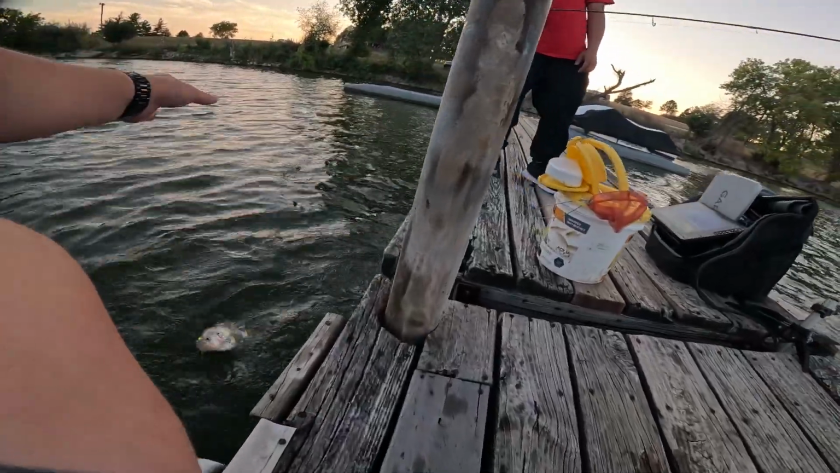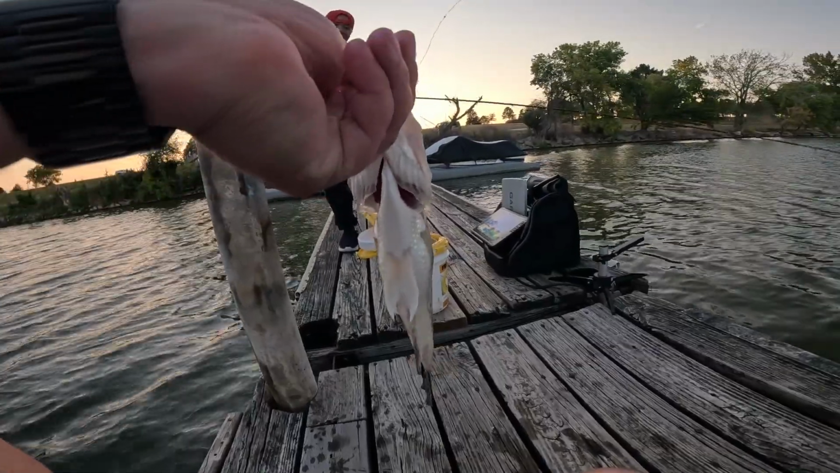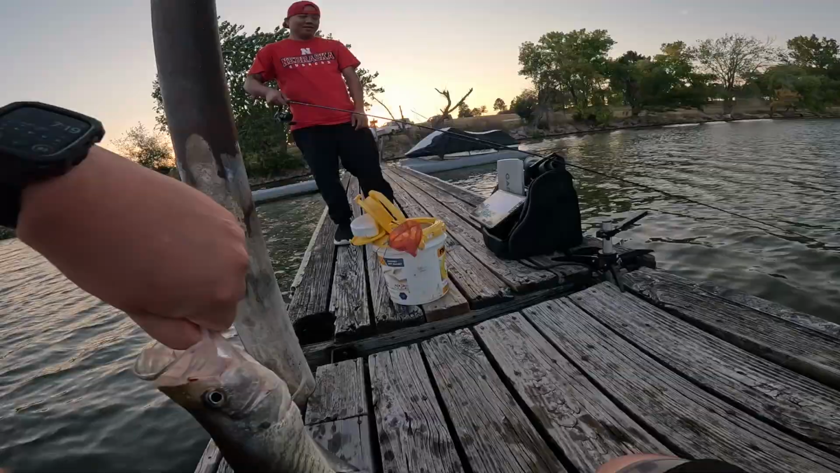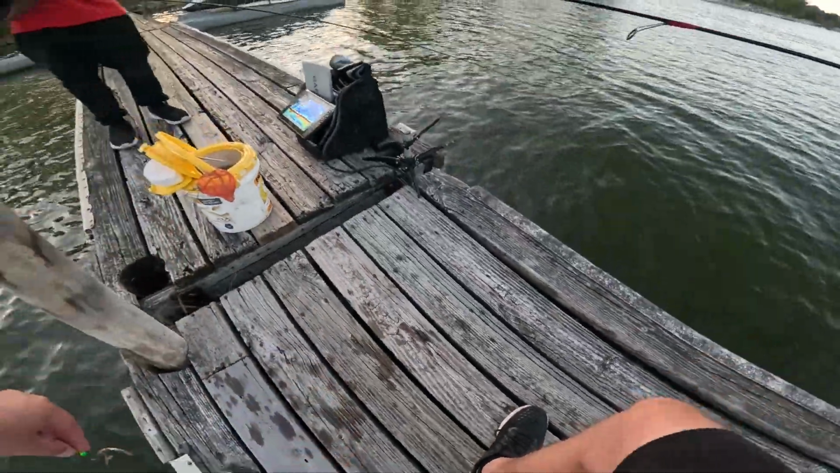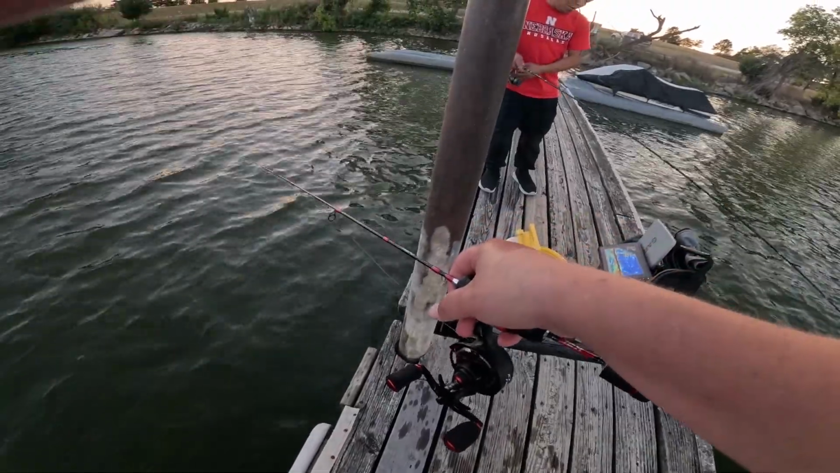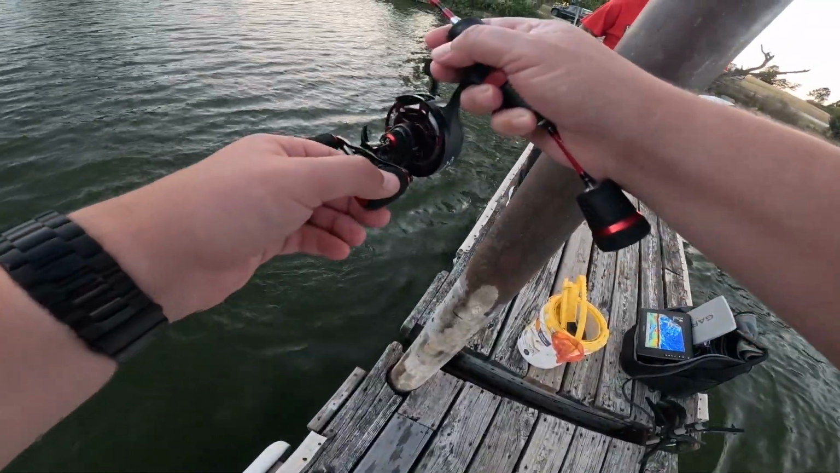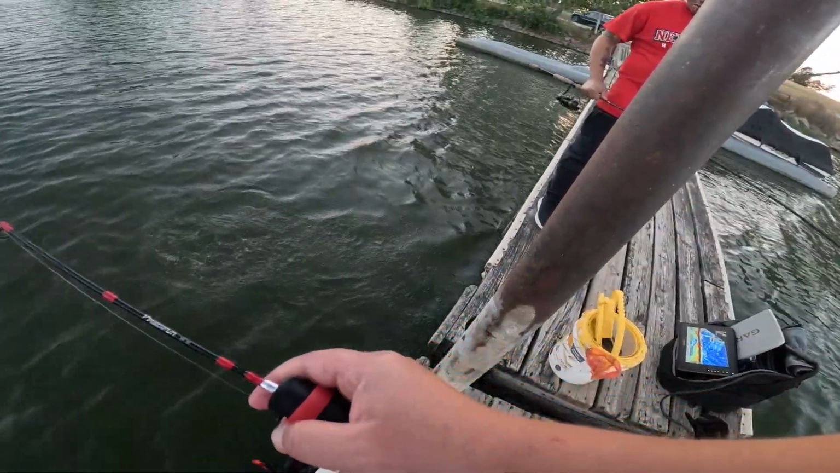Bro, we should have kept the other one. There you go. They're kind of fat. Chunkies. Is it bigger? It doesn't look... I mean, it's fatter. Let me see the back. I don't know. Whoa, there's something big on the bottom. Yeah, they're like coming over there and mounting up. What is it? Channel, I think. Channel.